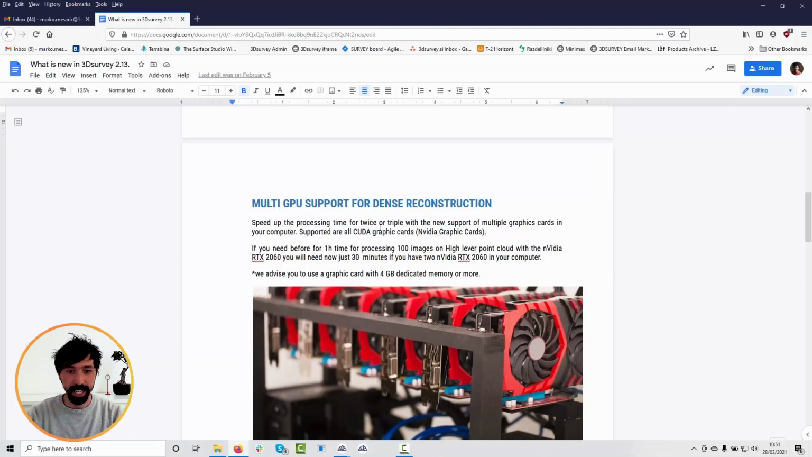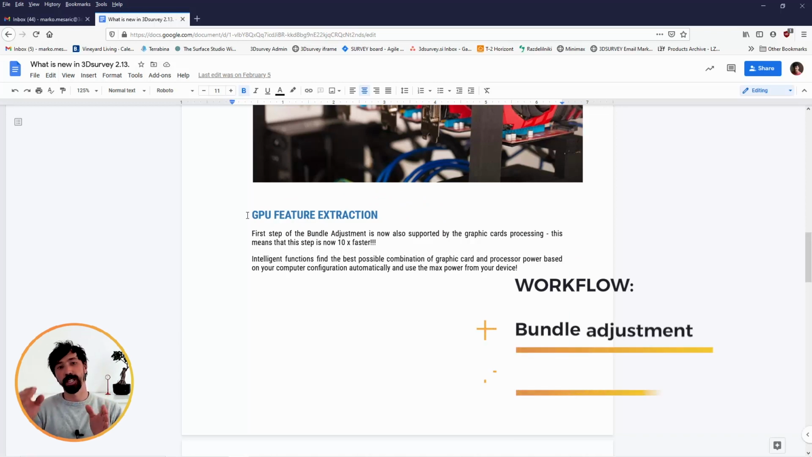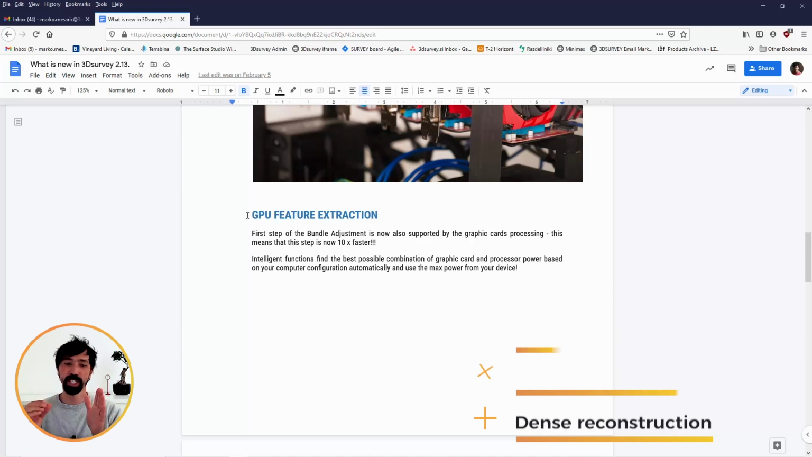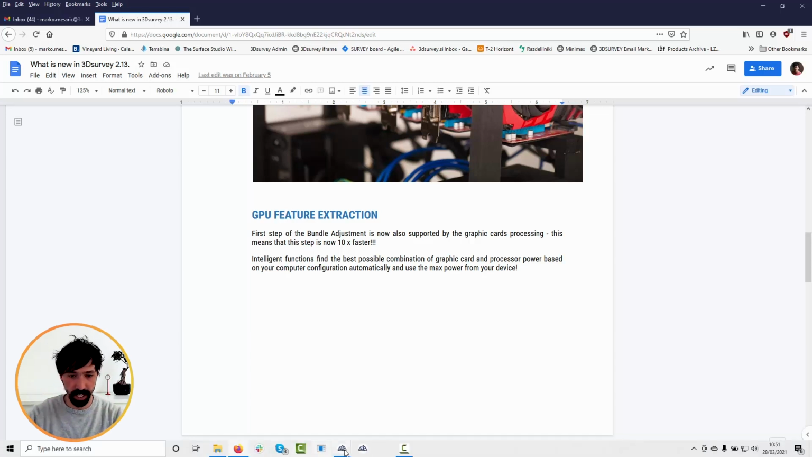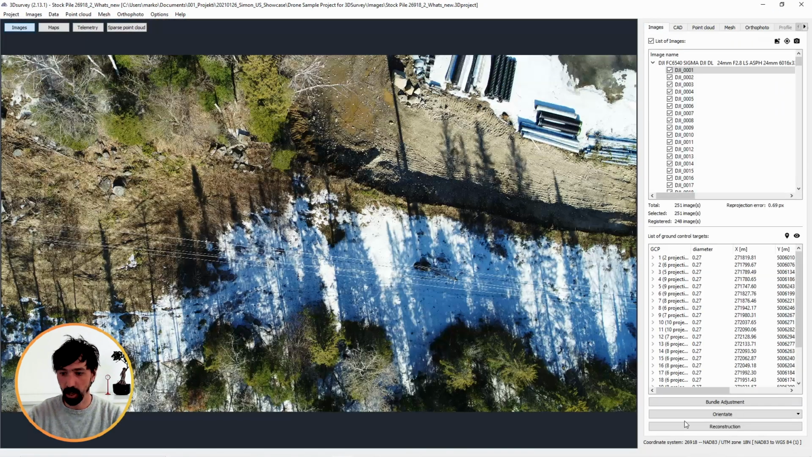Then, as I already explained, the second one is also a speed improvement, and it's connected with the feature extraction. As you know, the main workflow is bundle adjustment, orientation, dense reconstruction, and the GPU feature extraction is connected with the first step, the bundle adjustment step. If we open another project, here we can see those 3 main steps.